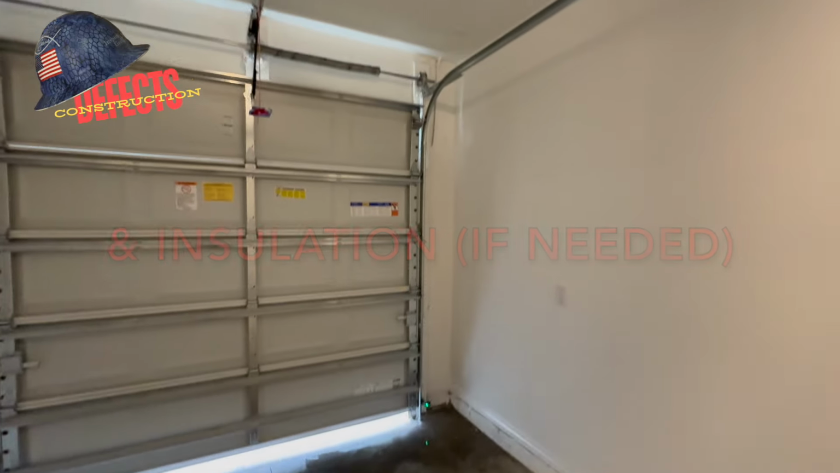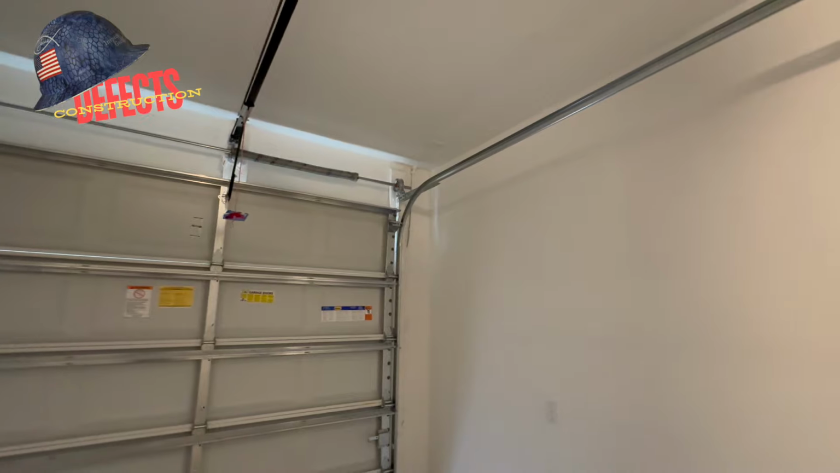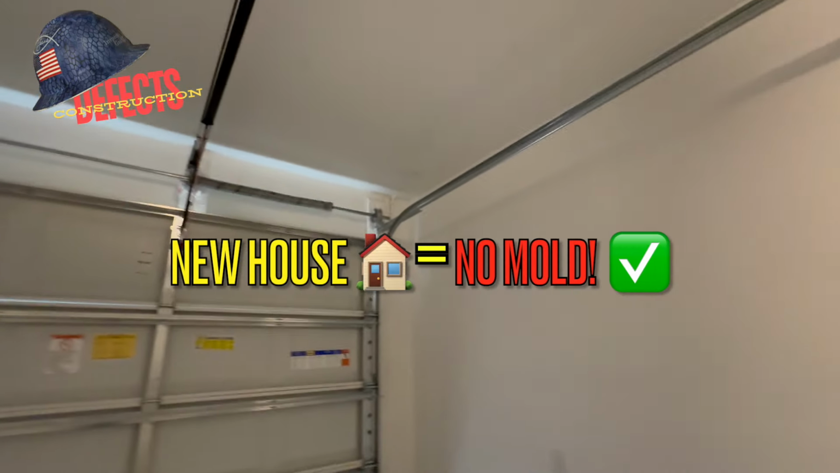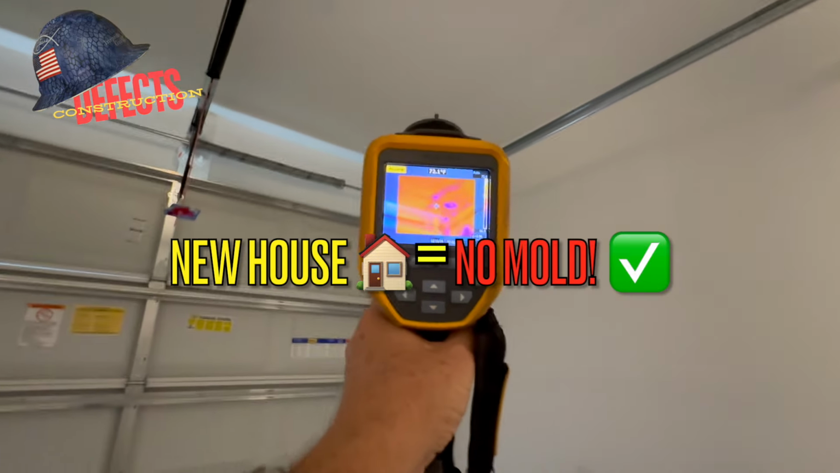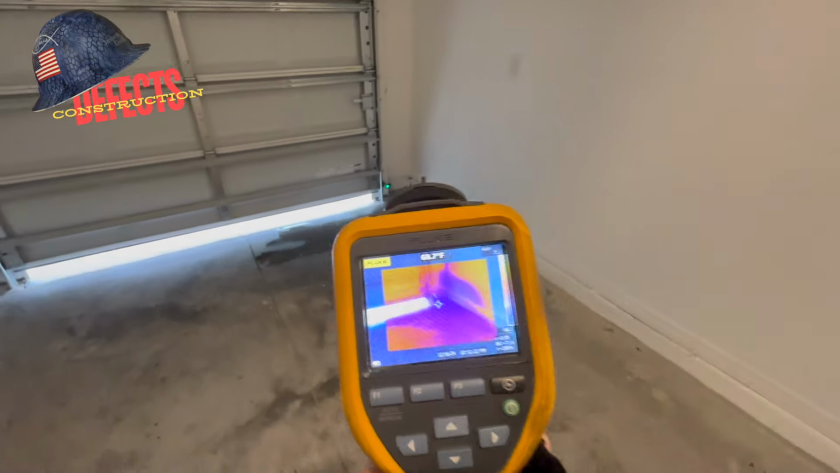You don't want to end up with moisture, cellulose, darkness, all of the conducive conditions for microbial growth inside the walls and ceilings in a brand new house. You don't want that. So we need this moisture to go away. We want the leak to go away, but it has to be done properly.